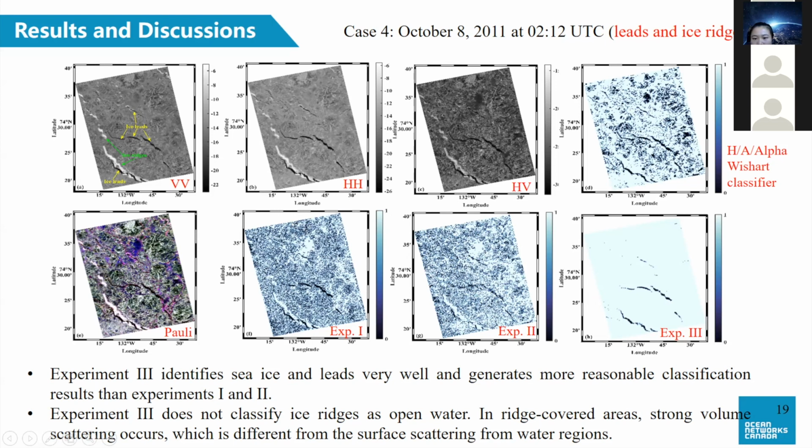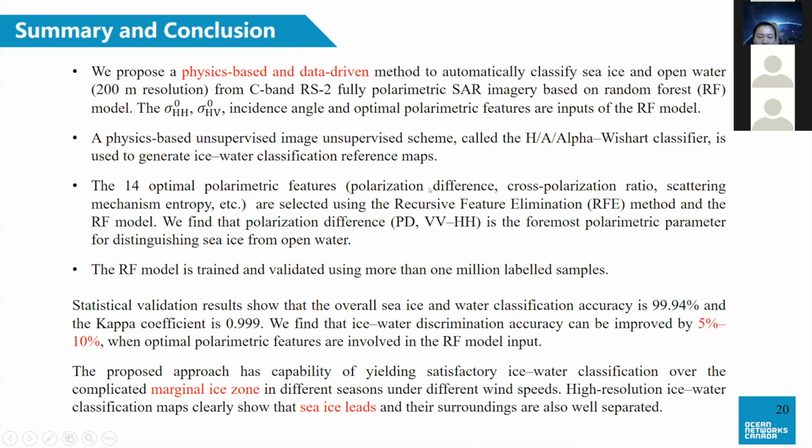It can be seen the experiments 1 and 2 misclassified several very short ice ridges as open water, but experiment 3 doesn't. And to sum up, we propose a physics-based and data-driven method to automatically classify sea ice and open water with high resolution from C-band RADARSAT-2 polarimetric SAR imagery based on random forest model.